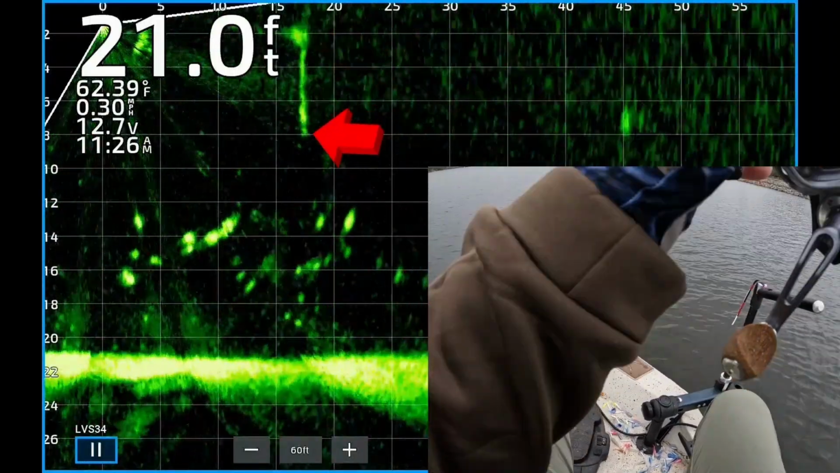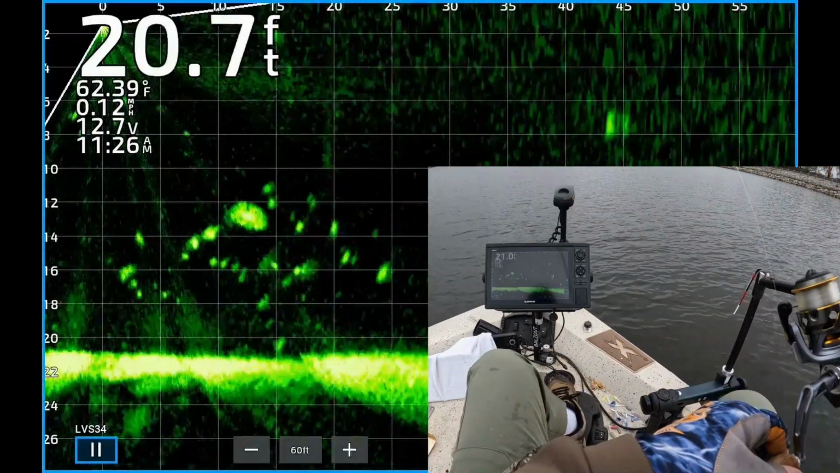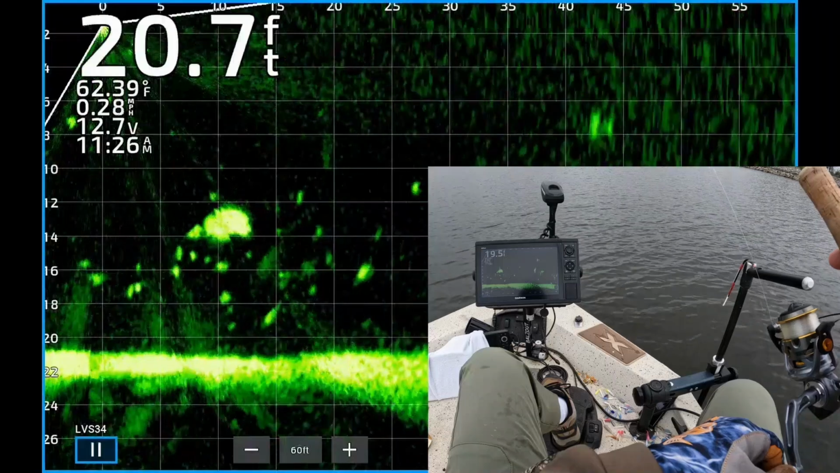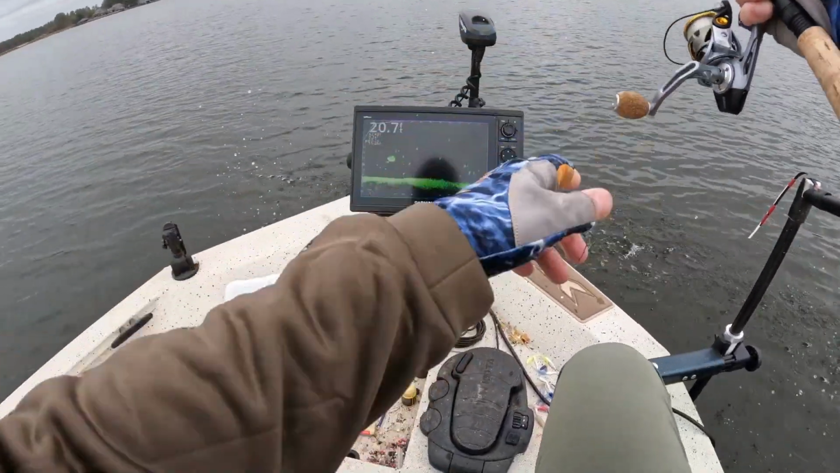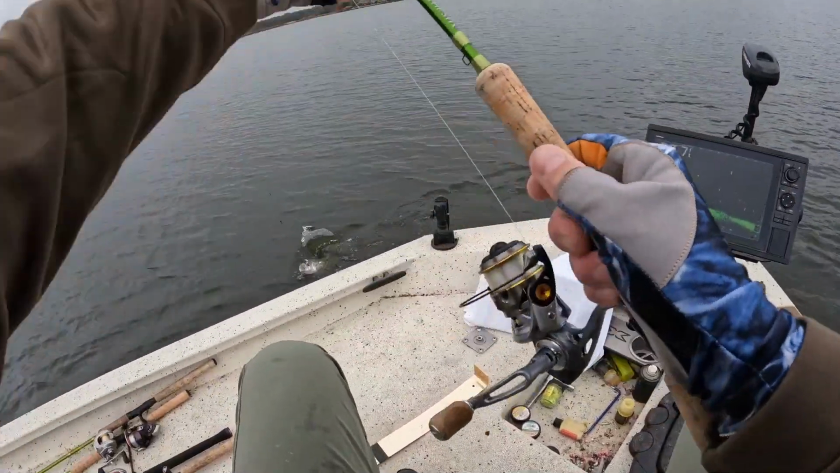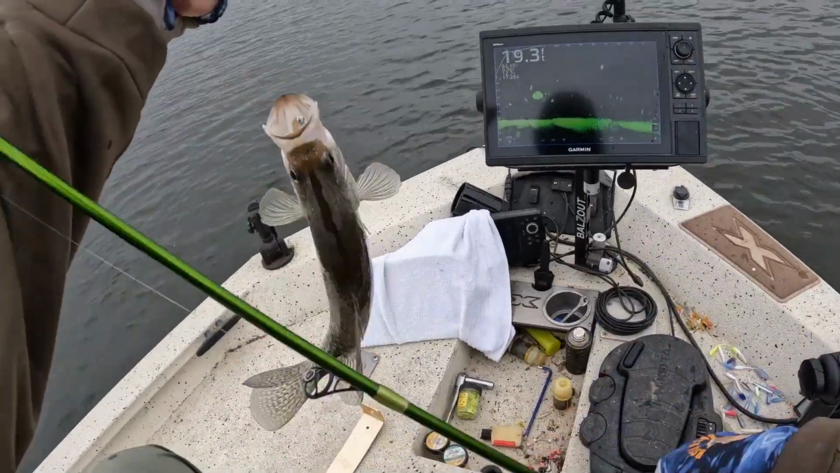Hey, there's my weighting jig, 17 feet from the boat. Bringing it towards there's a ball of shad that just went through. Now there, it's coming up on a crappie right there. He saw it. There's one. Ate it. Yes. It's right under the boat. Now we're talking. That's what I'm talking about. Get in the boat, big toad.